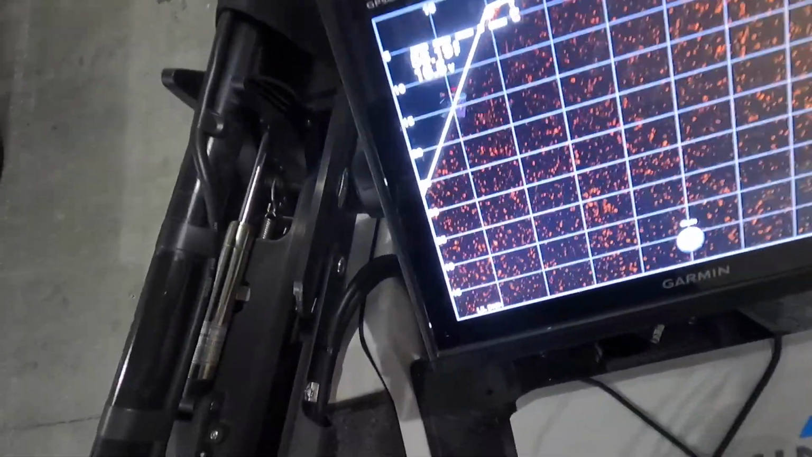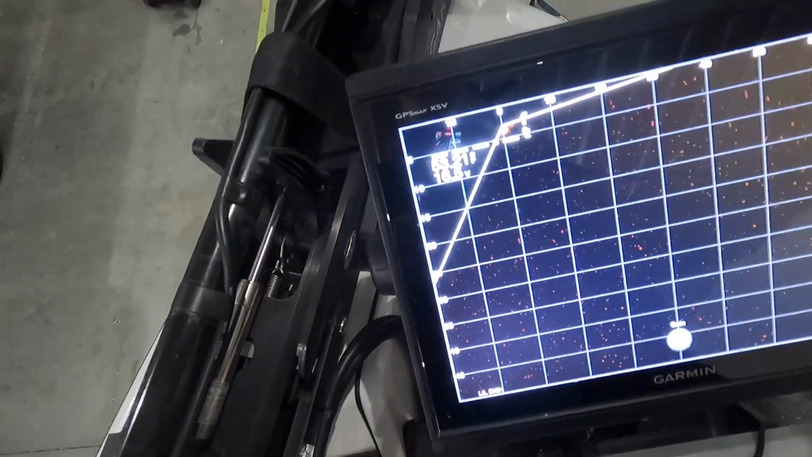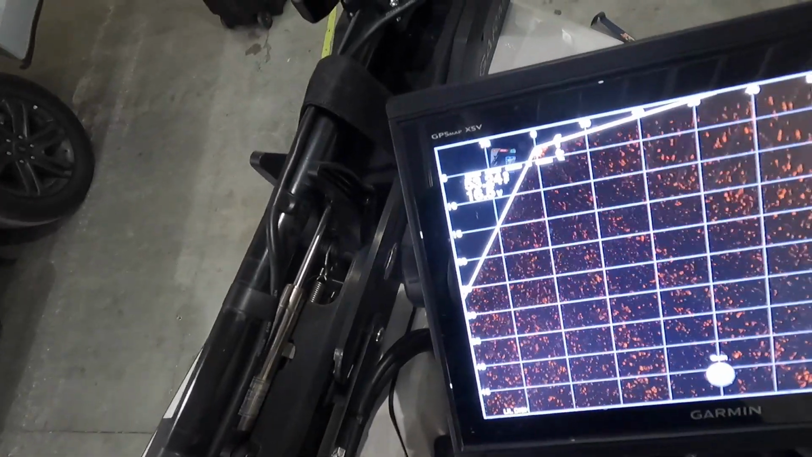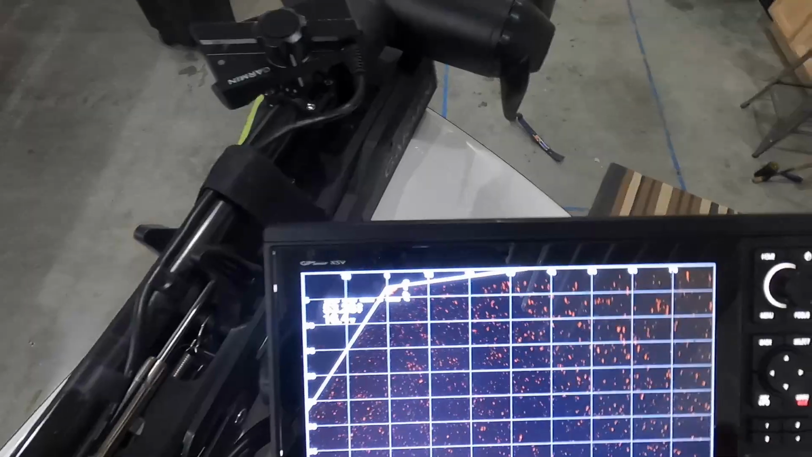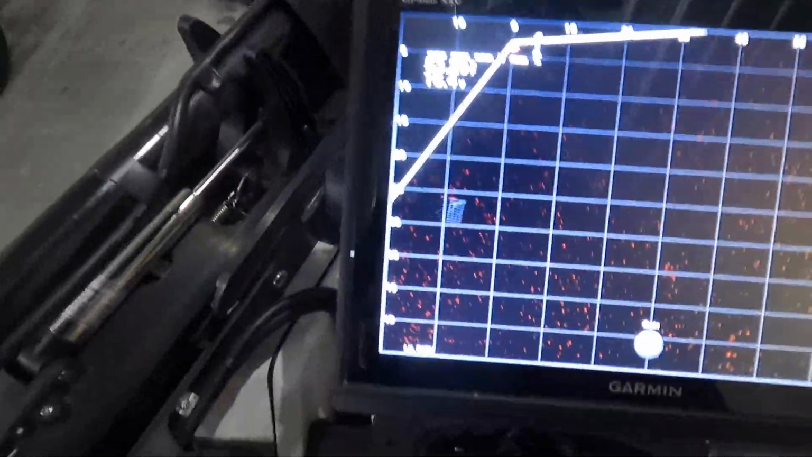It's at 70 right now, and normally I keep it about 70. But if you're fishing shallow or dirtier water, you may have to bump it down to 66 to 68, as there's more sediment in the water.